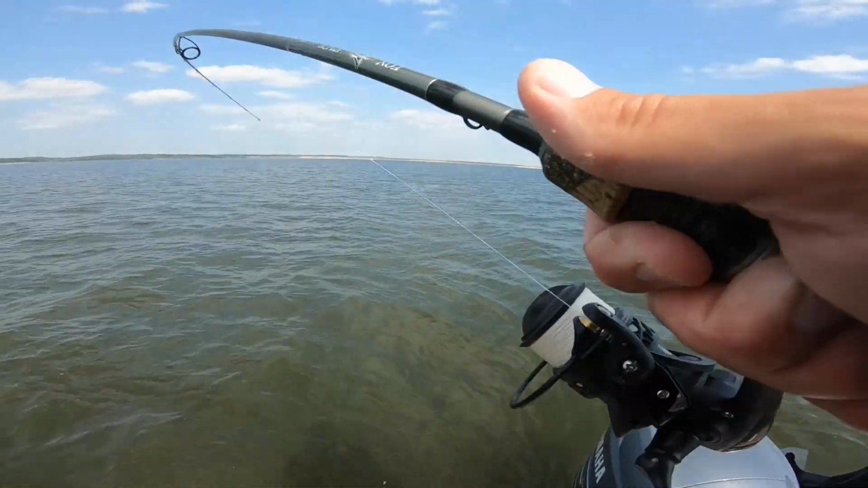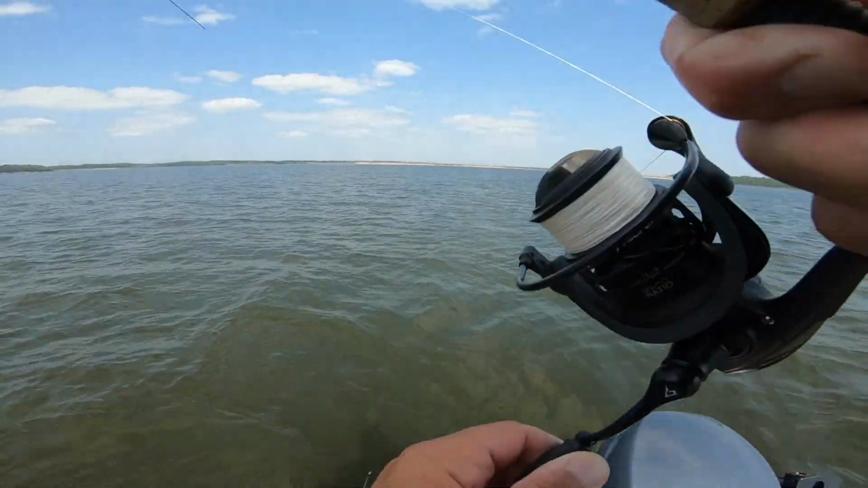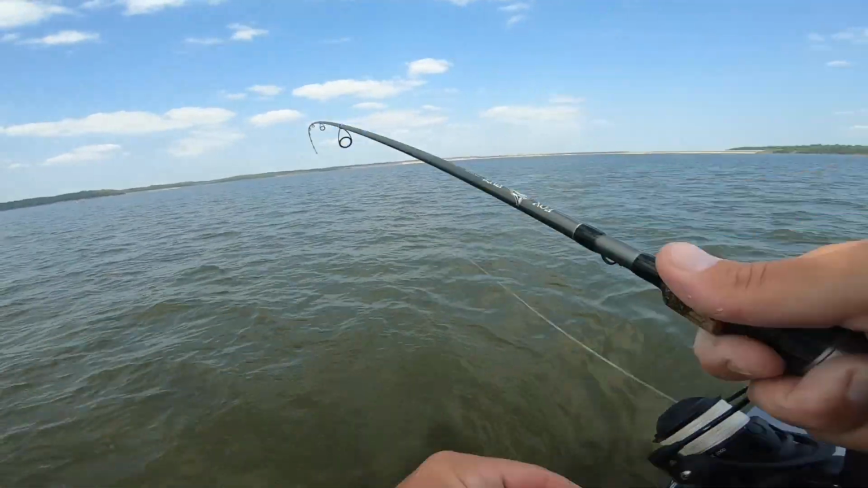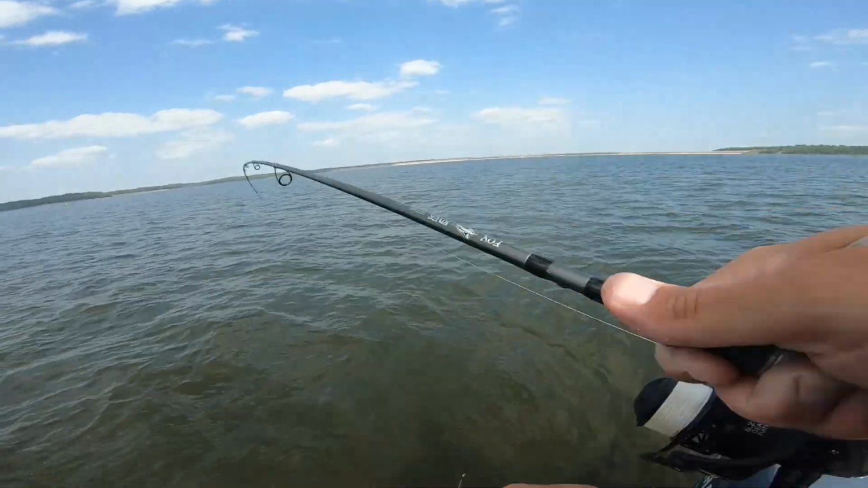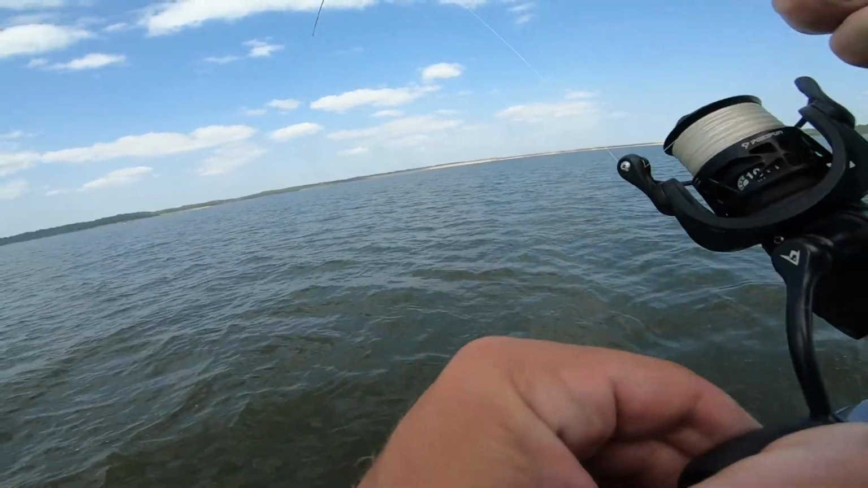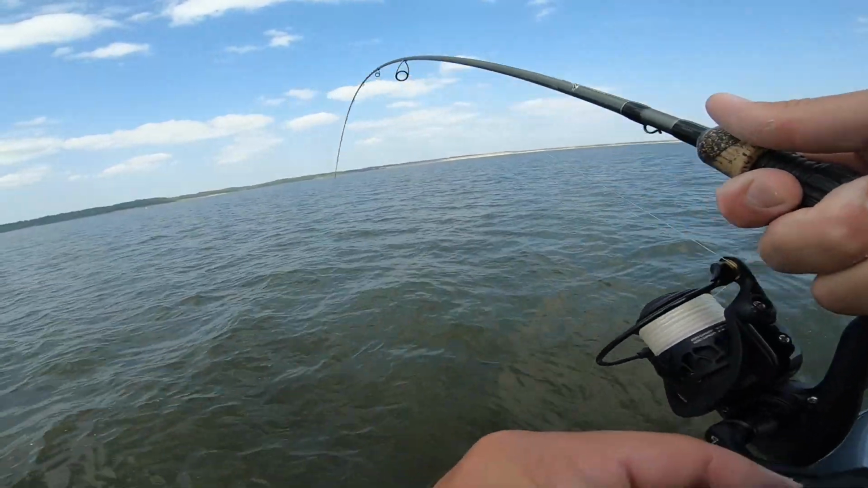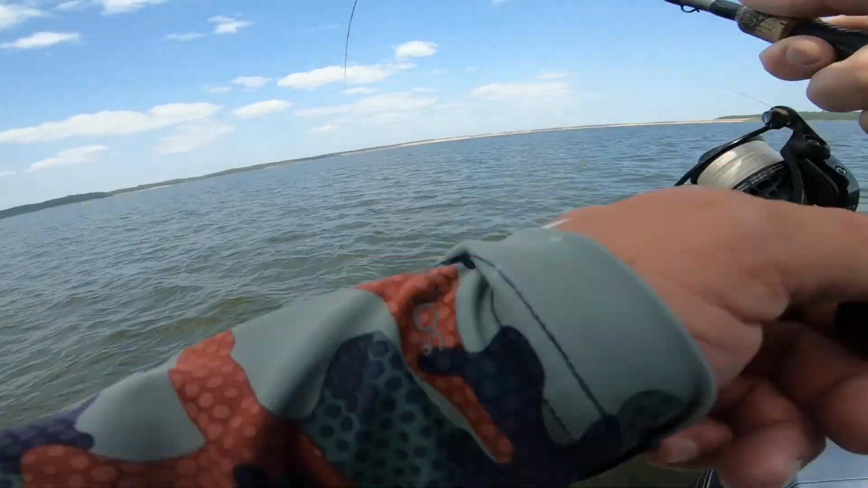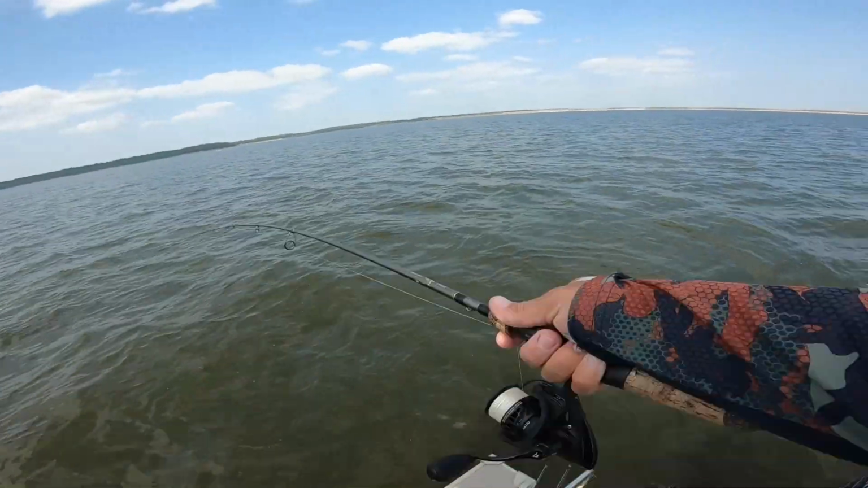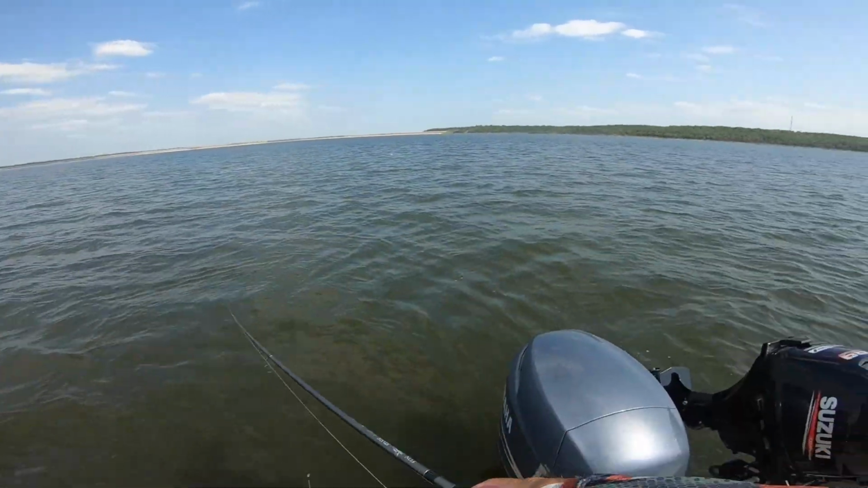There he is. Another one that hit it on the fall. That group is looking pretty nice back there. Glued right down to bottom, just like you want them when you're fishing this bait. Just dandies. Perfect release. Pitch it back. Catch another one.